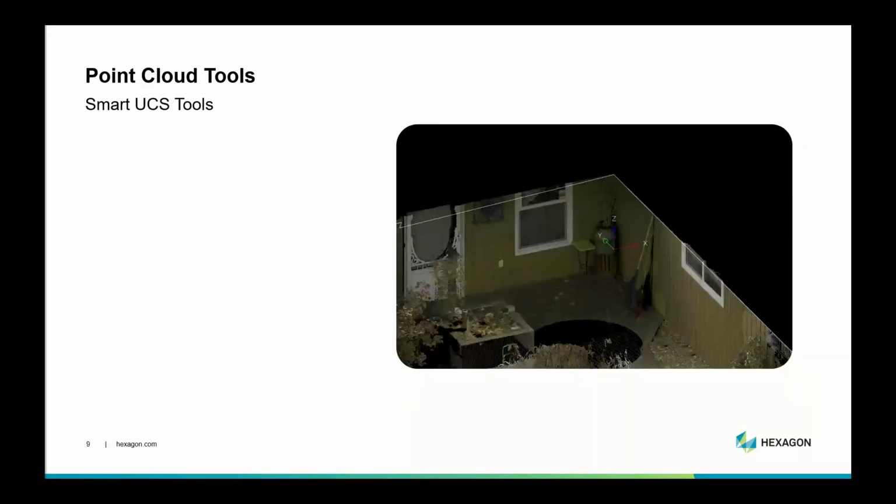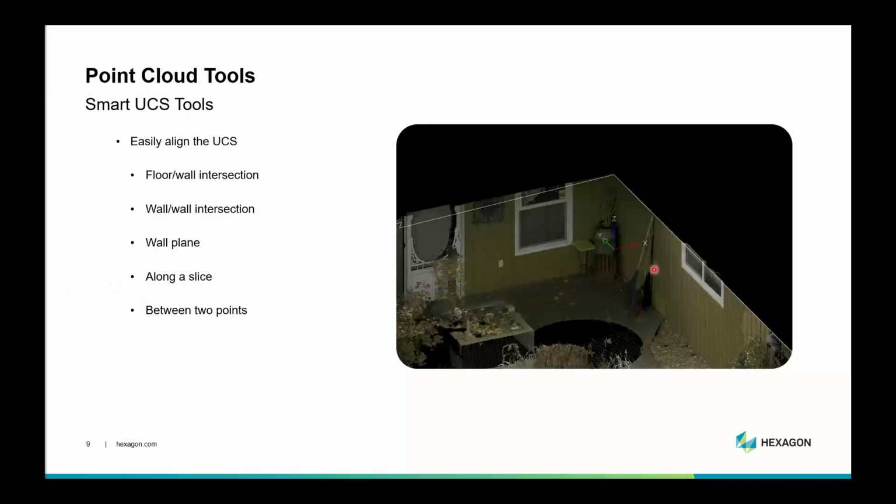There's smart UCS tools in MicroSurvey CAD as well that we use to easily align the UCS. So if you're not familiar with that, that's your point of origin here. You can align those very quickly with 2 clicks between a floor and a wall intersection. So if you wanted to place it here, say if you wanted to do some work on this wall here, trace the door or the window or something like that, a wall-to-wall intersection. So again, 2 clicks here and here to put it on the intersection between those 2 walls. Along a slice, a wall plane, or between 2 points are different options as well.